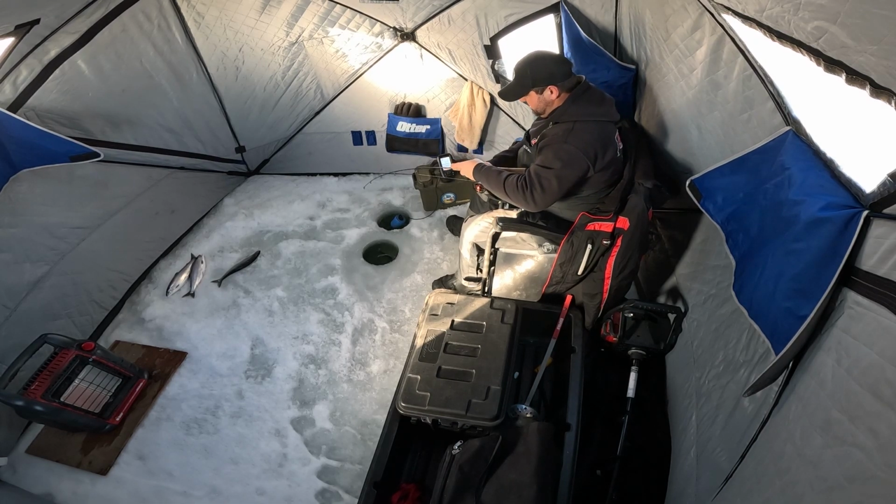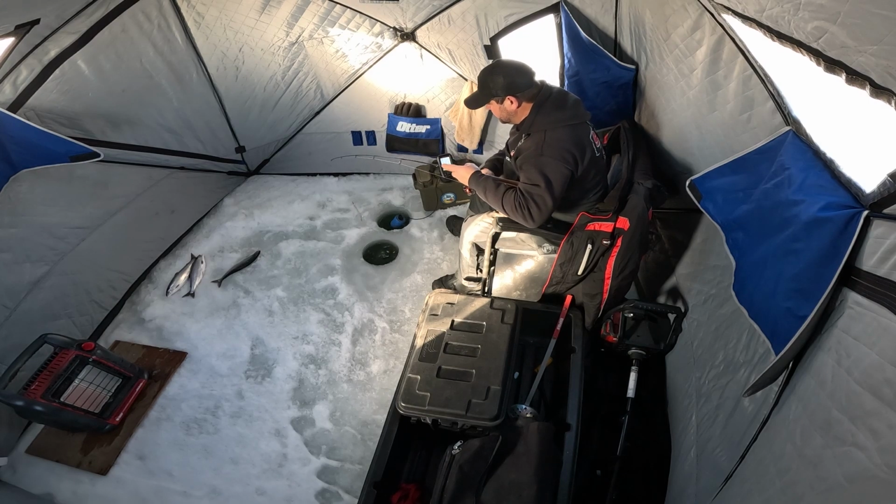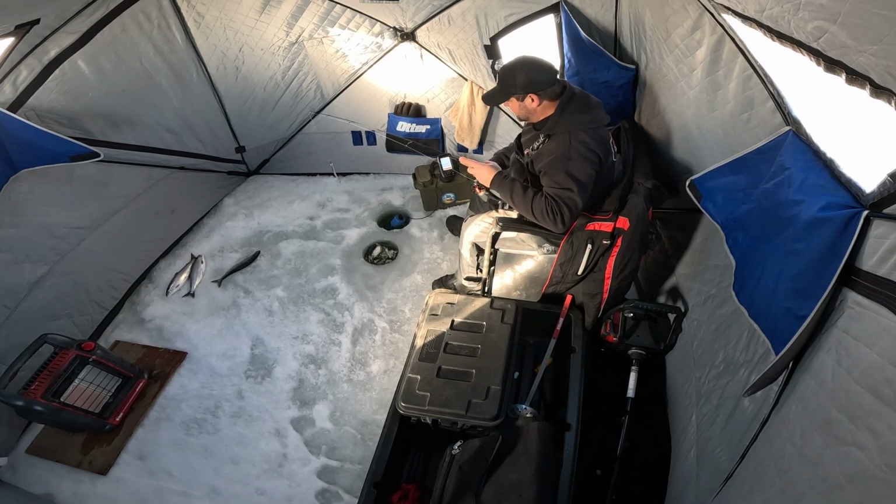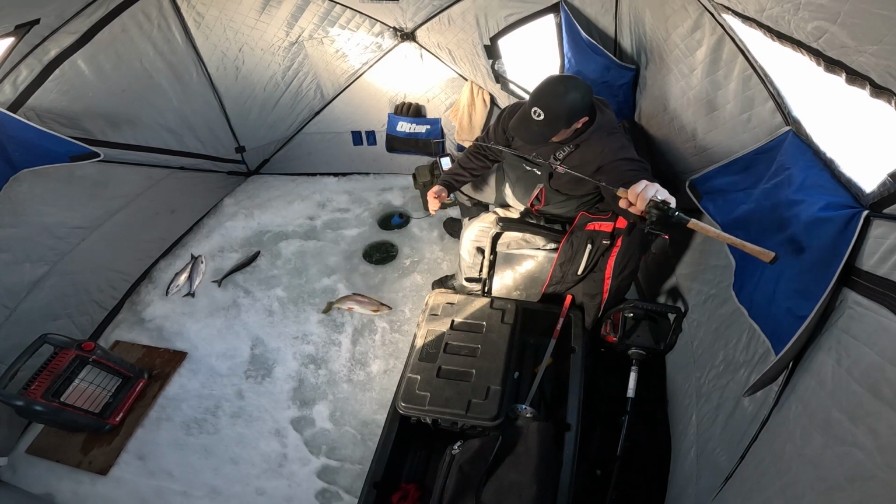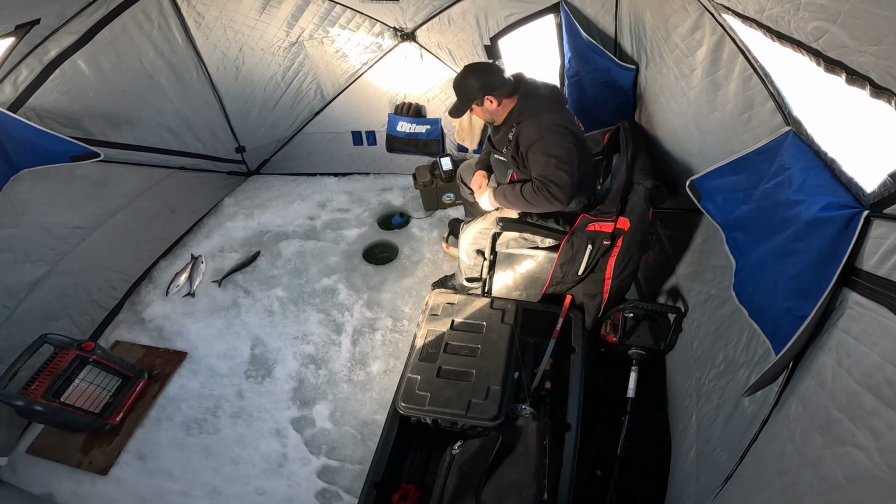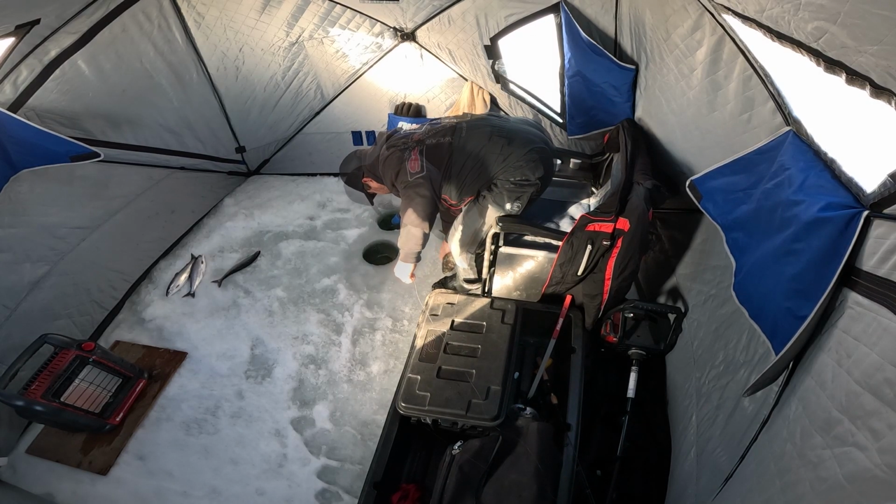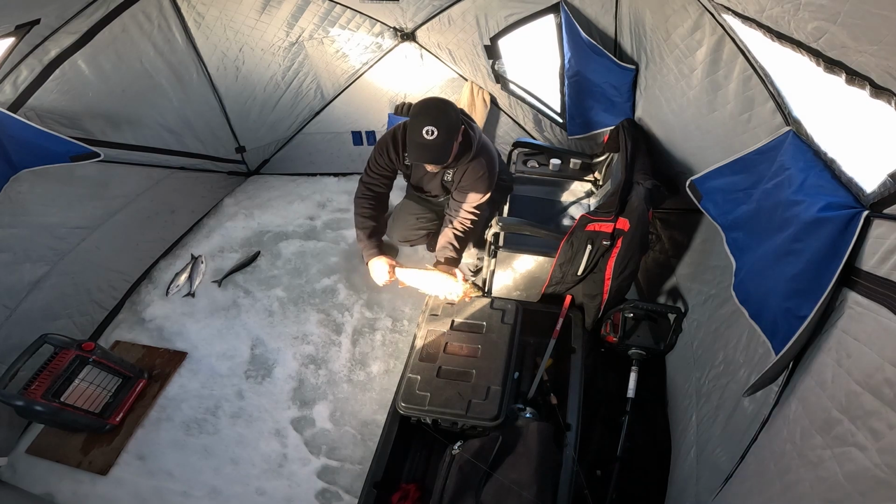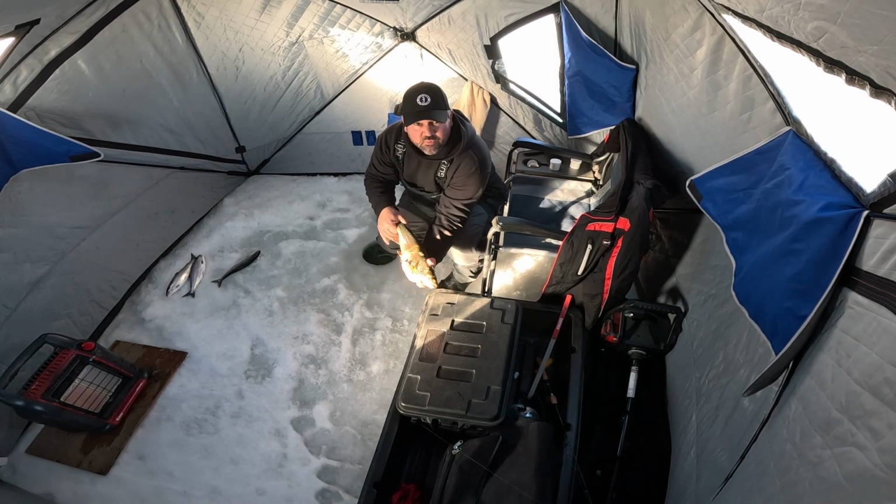This reel isn't the greatest. Got it off of Amazon. Oh yeah, that's a nice trout. That's a fat trout. Holy cow. Look at that trout. That's a big fat trout. It's impressive.